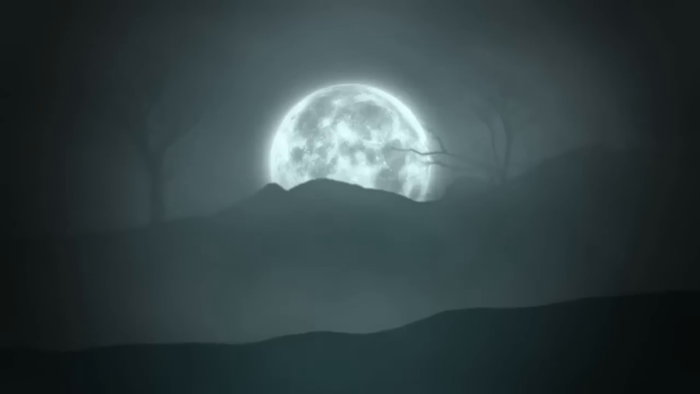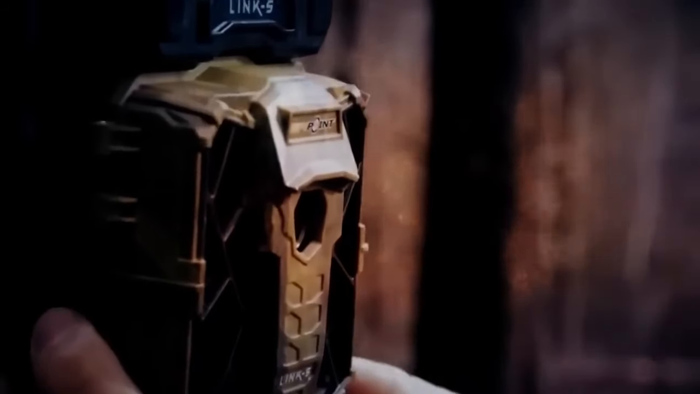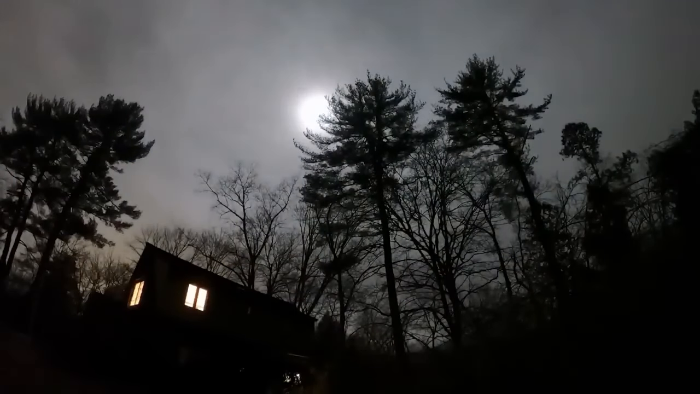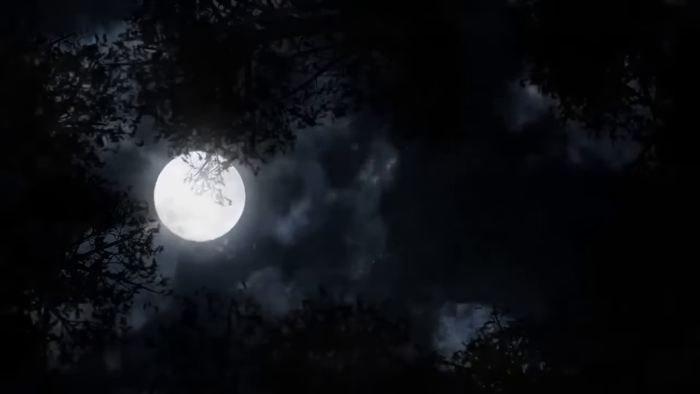Eerie night, smoky ghost. On a really dark and scary night, something really disturbing was caught on the trail camera. A young boy was using his gaming camera in front of his house. He had no idea that he was about to see something incredibly frightening. The night was so dark that it made everything even scarier. Suddenly, on his camera screen, he saw something strange.